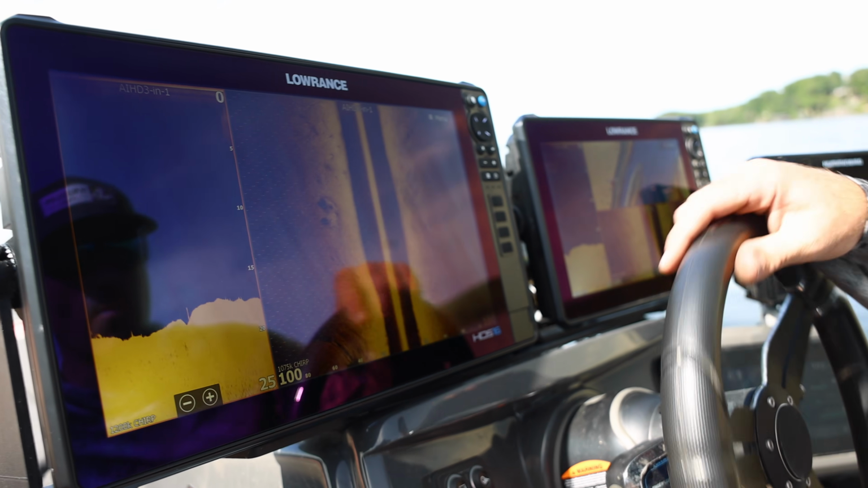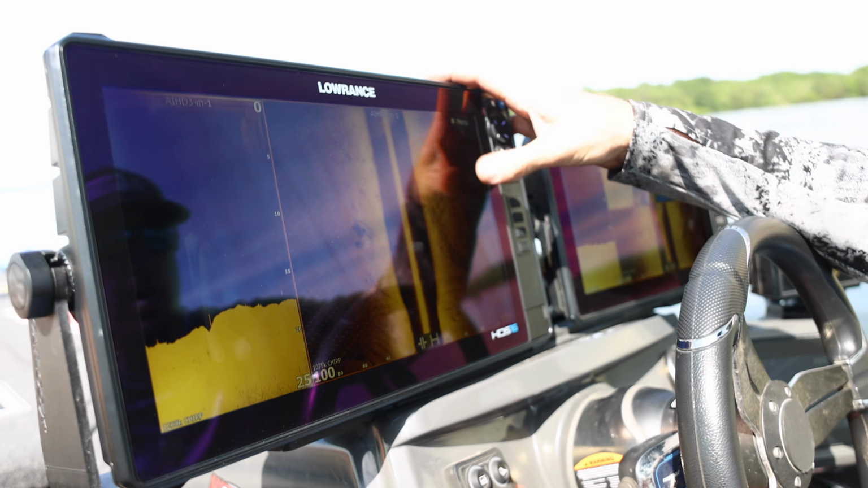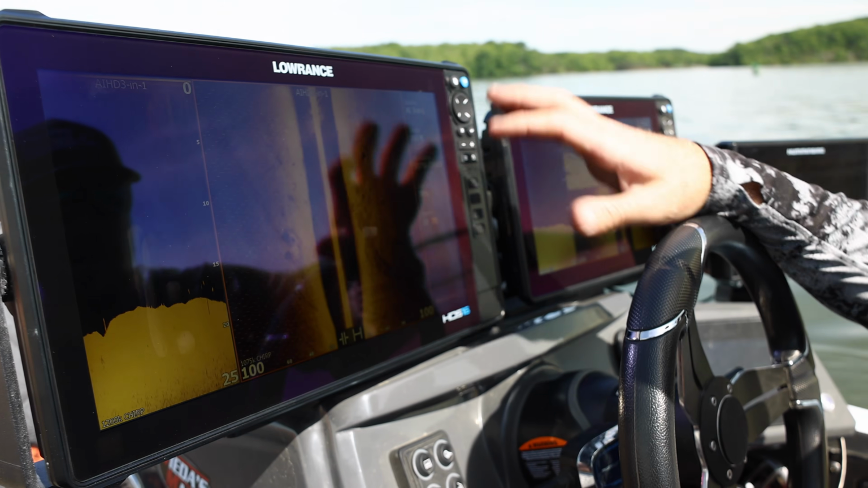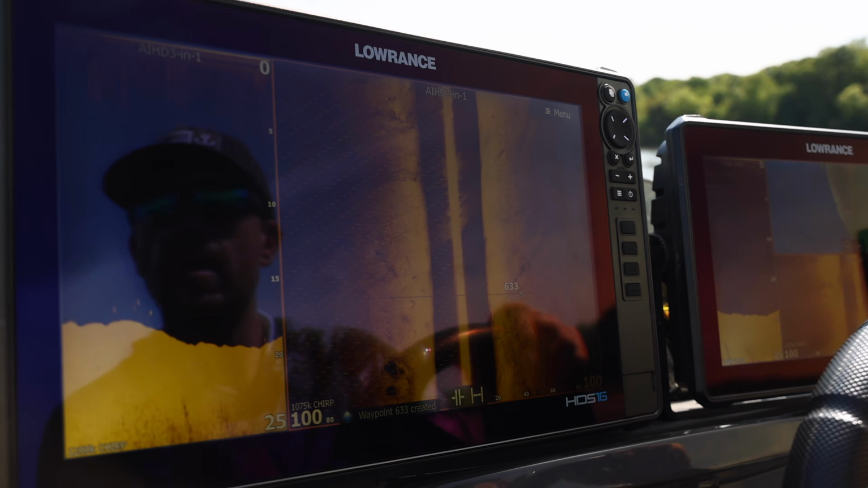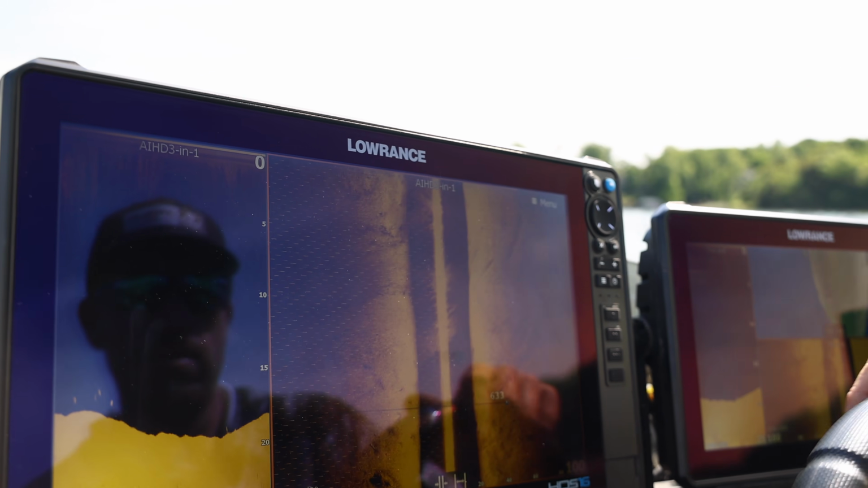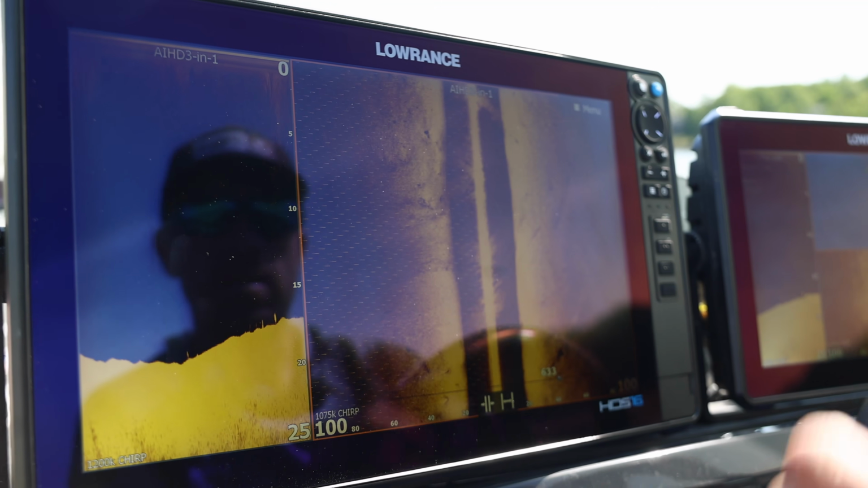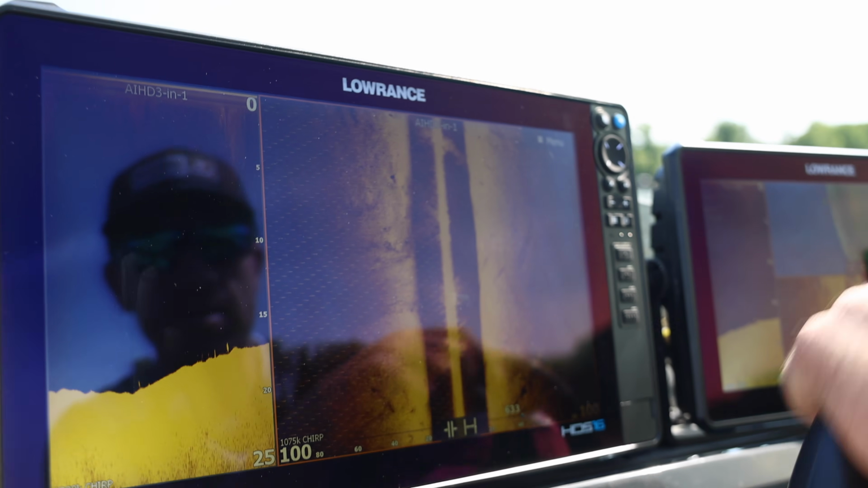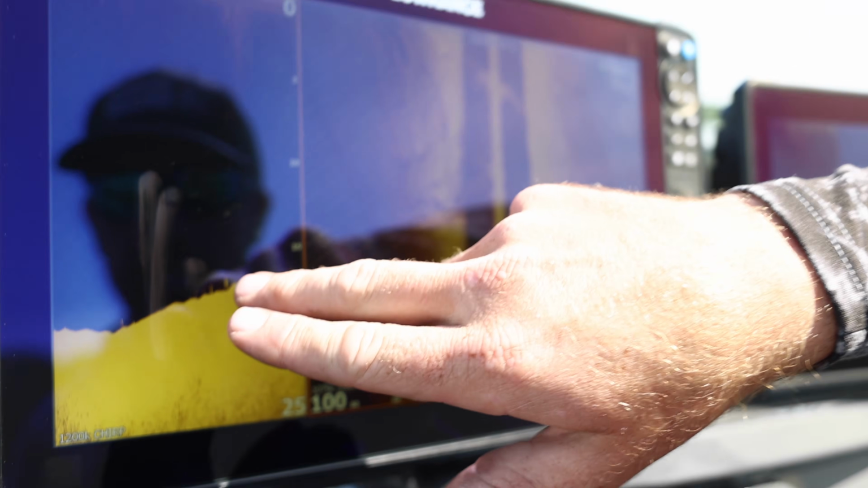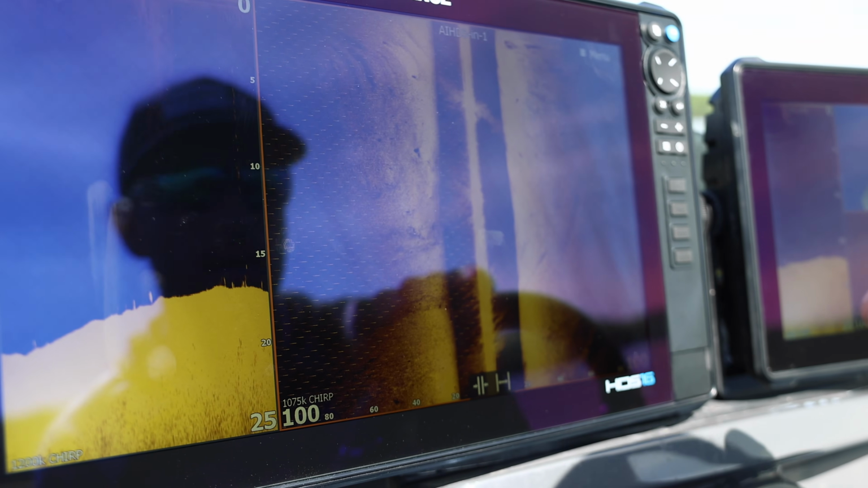Definitely showing up a better resolution on my side imaging than years past, for sure. So I'm gonna mark that would be where they theoretically should be. They're off the side right there. Yeah, there's some more. I missed them just a smidge. You can see them off the side a little bit there. You can obviously see a good image of that single fish right there. That's good to see. All right.